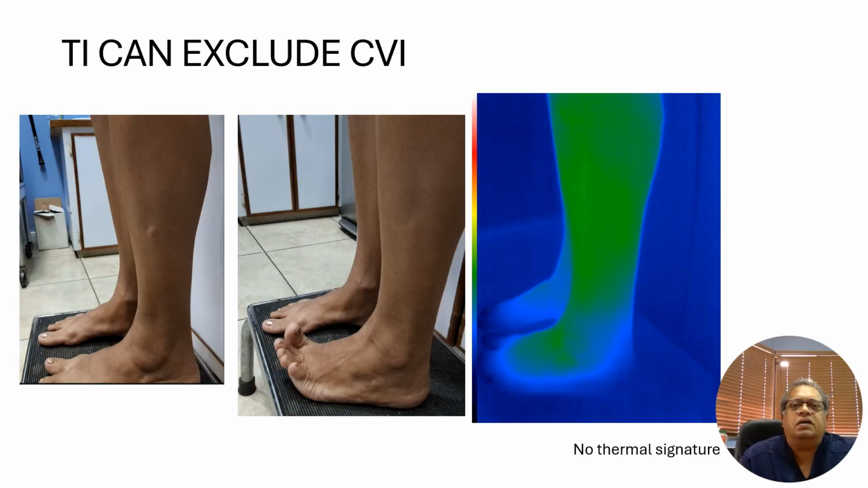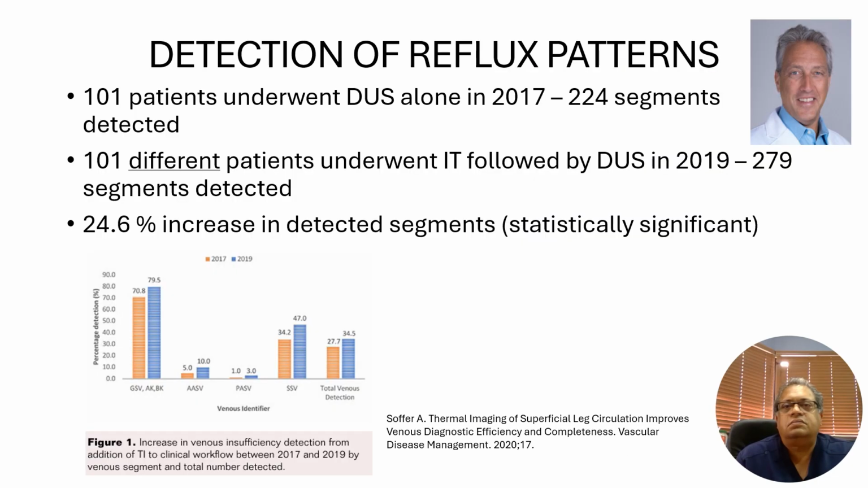How many of you are inundated with referrals for this condition? While perforator incompetence can be excluded clinically, thermal imaging will confirm no increased heat pattern associated with reflux. Let's look at some data.